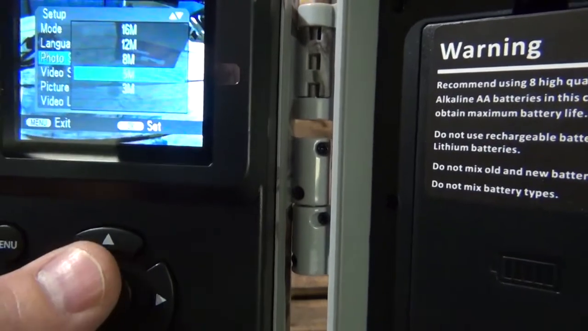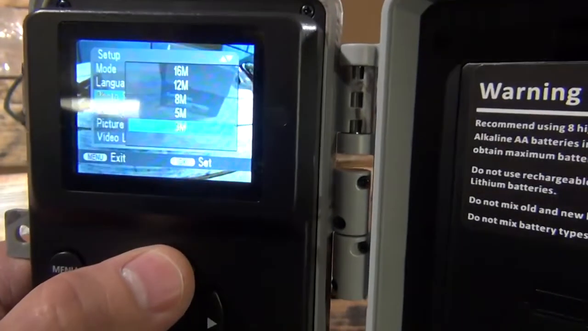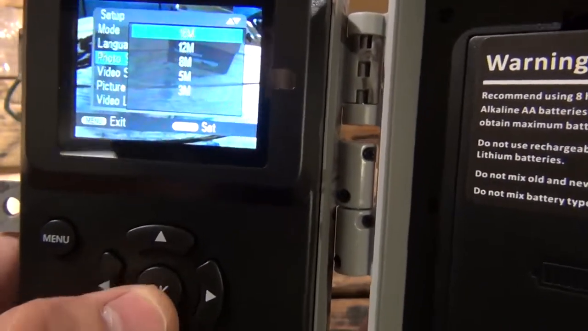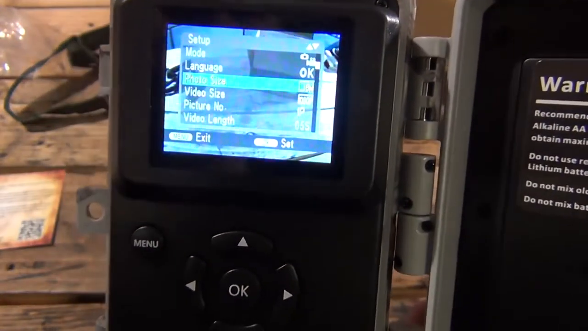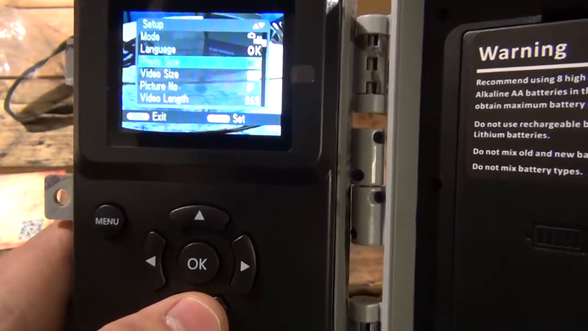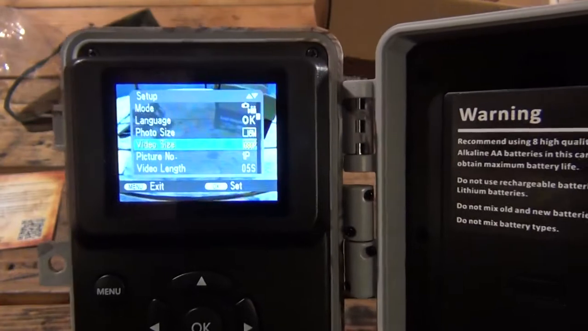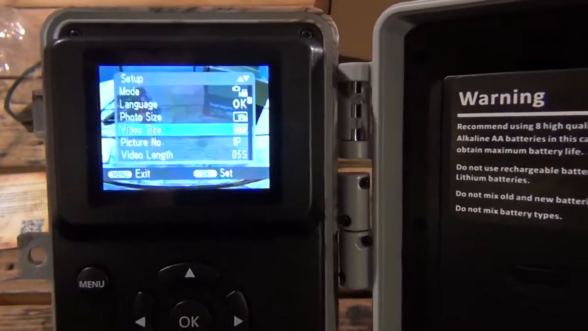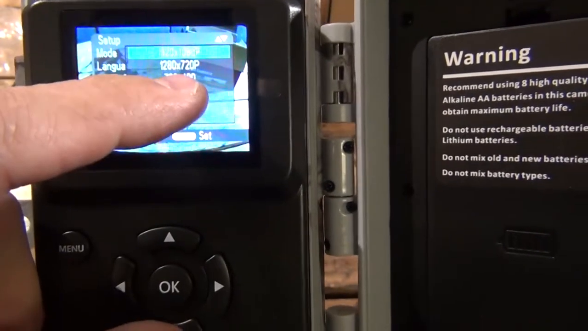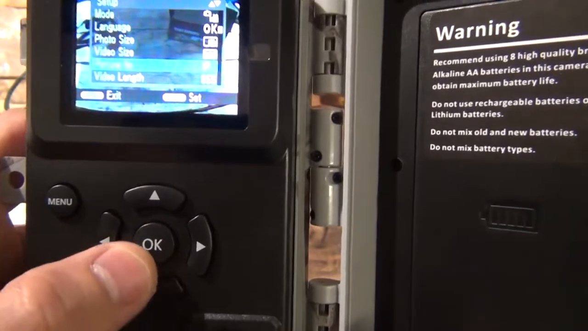Good. Photo size, the default is 5 megapixel. Let's bump that up. Let's go photo size. Let's do 16 megapixels. Might as well. I mean, the camera has the ability to do that. The reason they probably leave it set at 5 megapixels is so you don't fill up the SD card too fast. Video size, again, you can choose 1080p, 720, or 480, so that's pretty cool. We'll leave it at 1080.